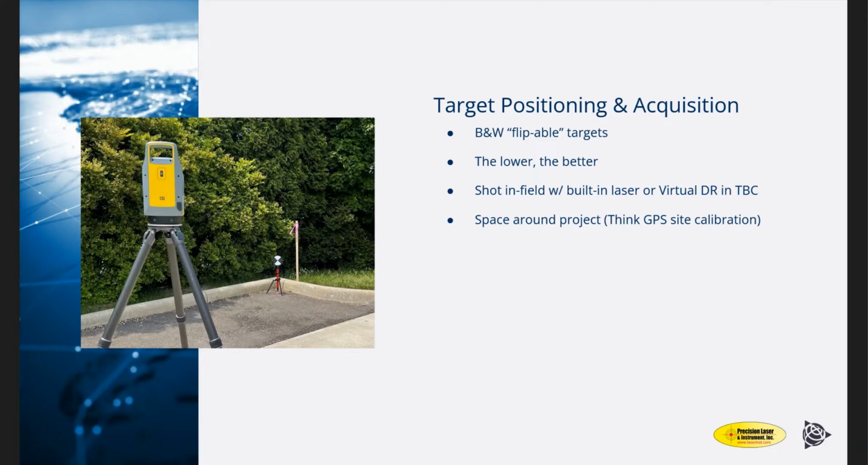I usually try to explain this as the same way that you would do a GPS site calibration. You want them around the perimeter of the project. You don't want them all clumped up in one space.